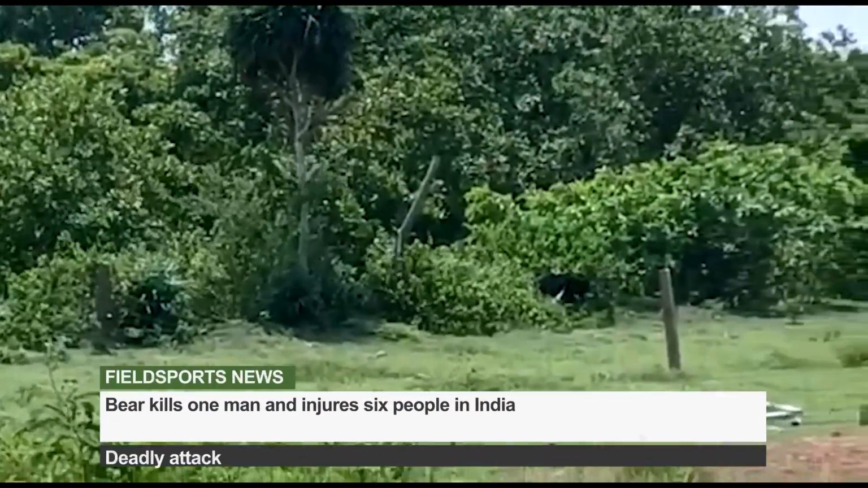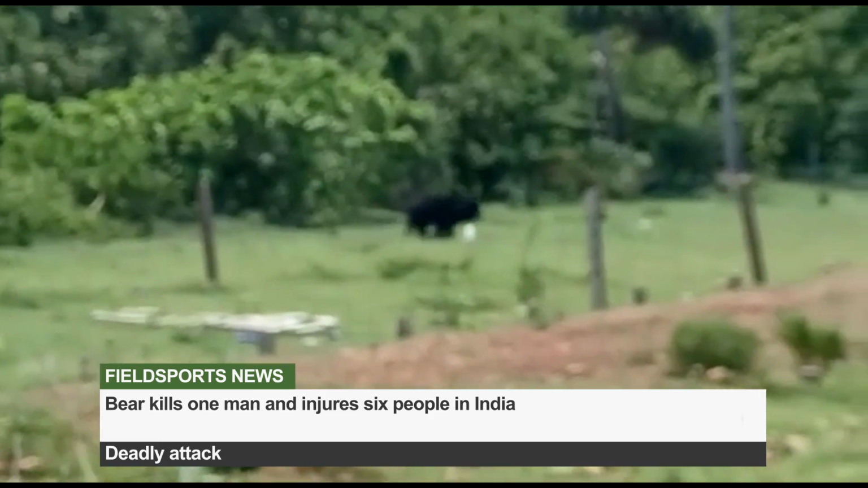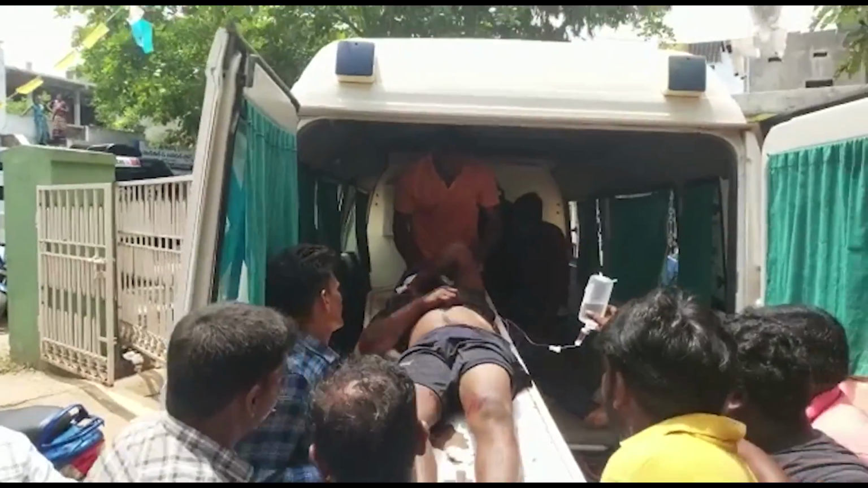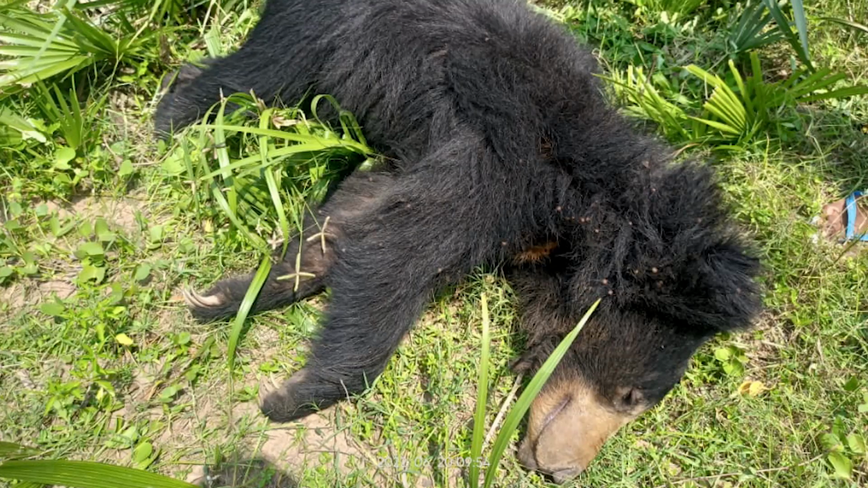In the latest of a series of similar attacks, a sloth bear has attacked and killed a 72-year-old man in India. K. Kadanda Rao was found dead in Sri Kakulam district in the east of the country. Police believe the same animal attacked a group of 8 people in the same area near a cashew plantation. 6 of them had to go to hospital. It also attacked 5 cattle. Forest officials later caught and killed the animal. They say the bear came in search of food and water.